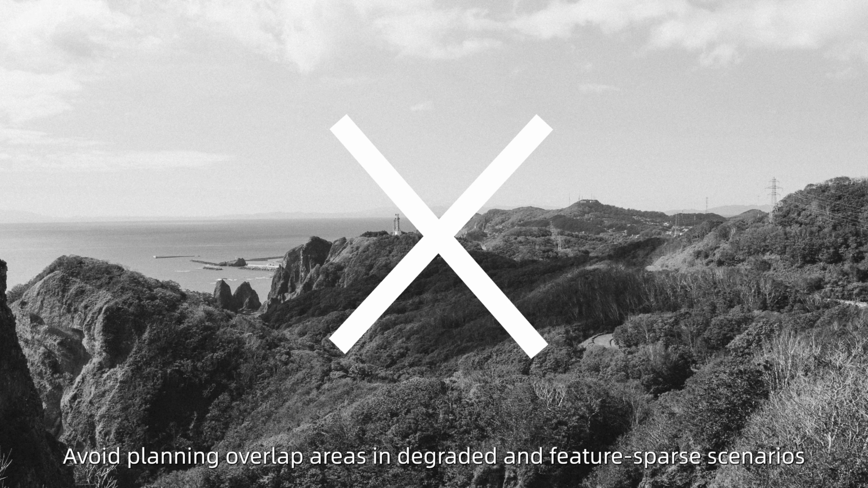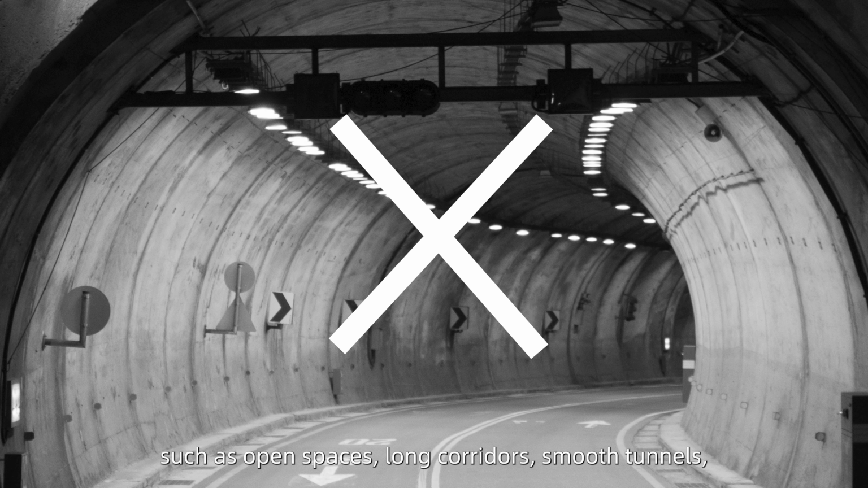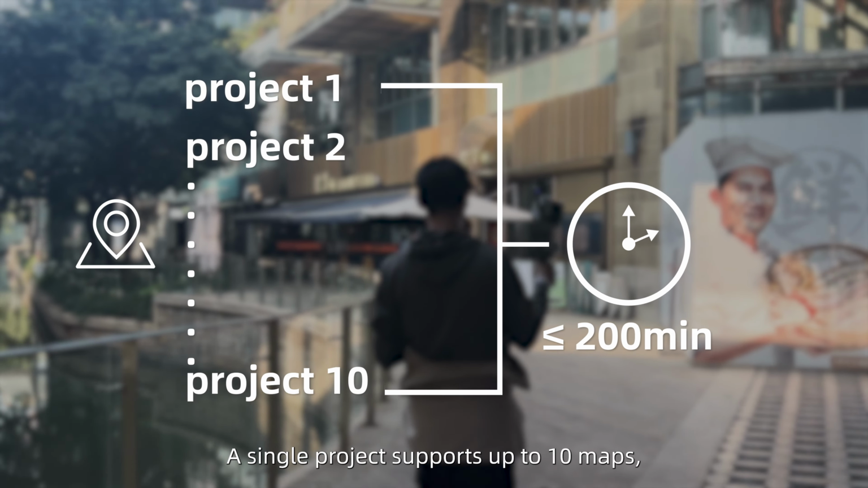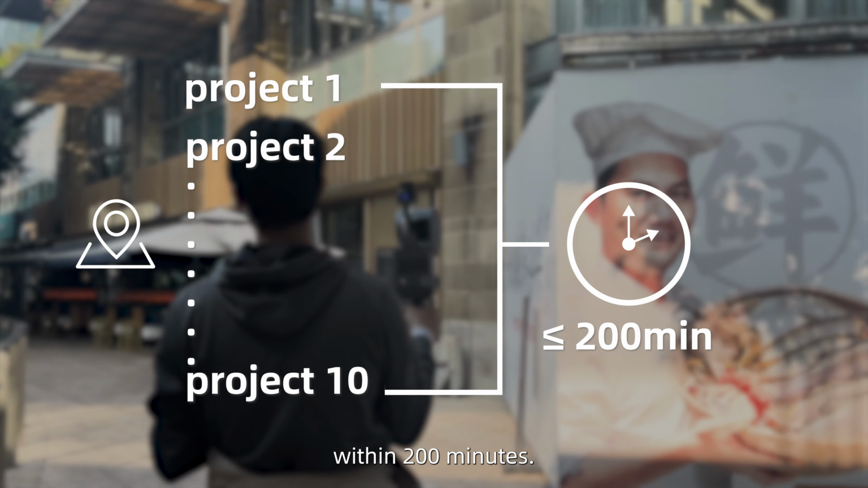Avoid planning overlap areas in degraded and feature-sparse scenarios such as open spaces, long corridors, smooth tunnels, monochrome or dark areas, and reflective surfaces. If using 2 or more scanners, ensure the device models and LiDAR heads are identical. A single project supports up to 10 maps, with each scanning session recommended to be controlled within 200 minutes.